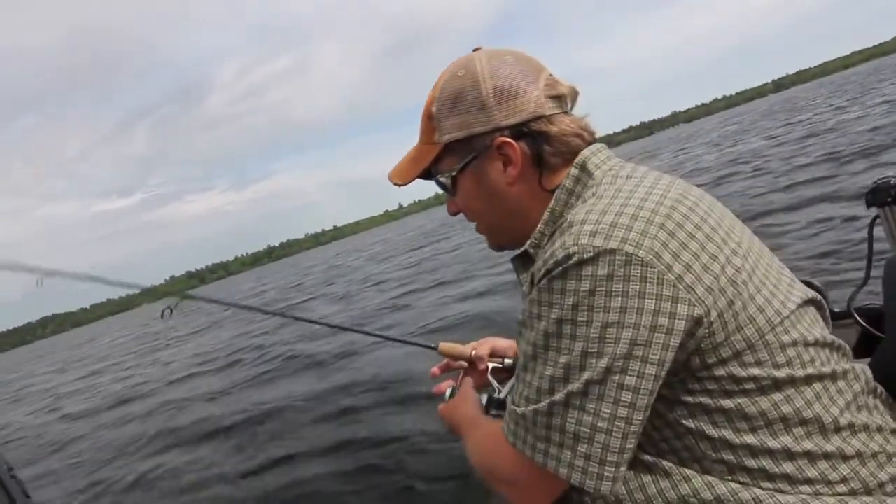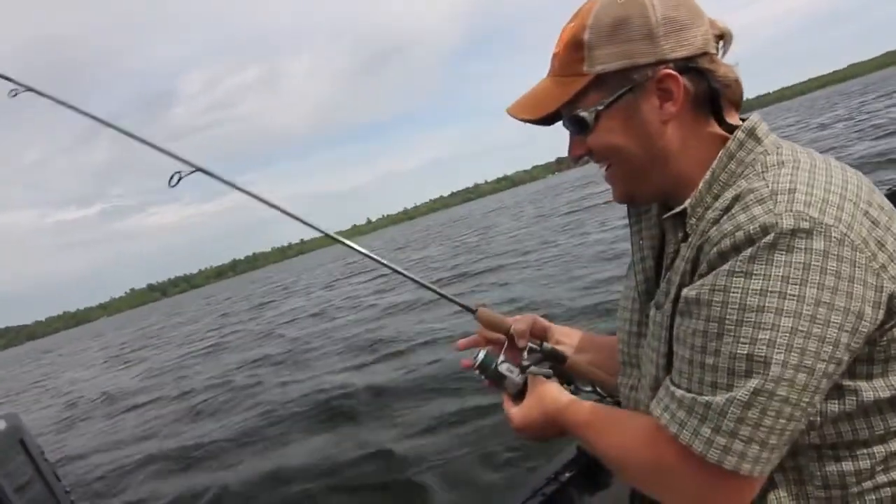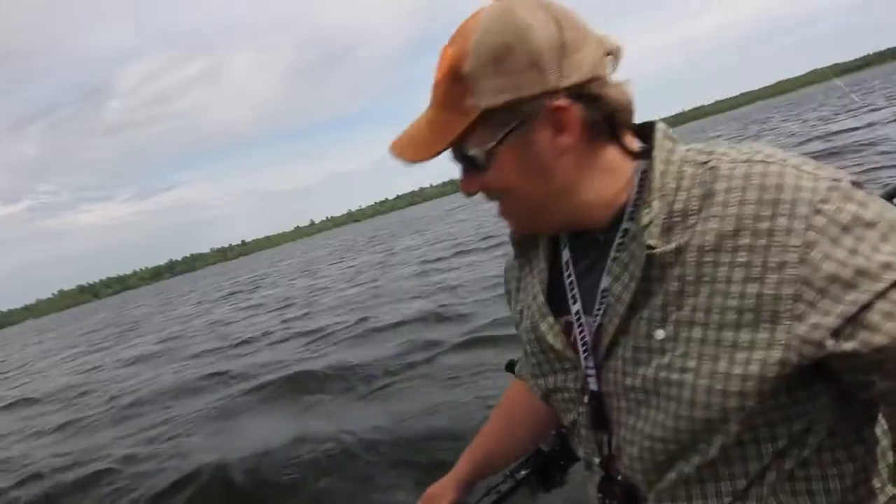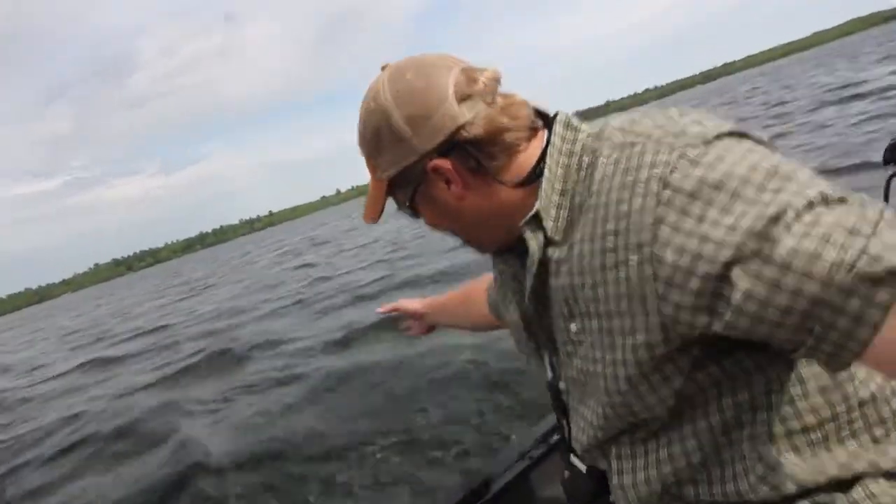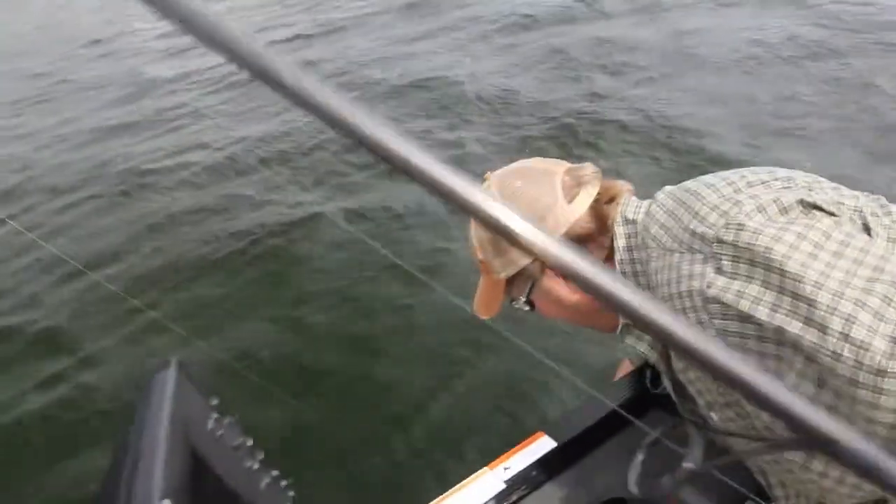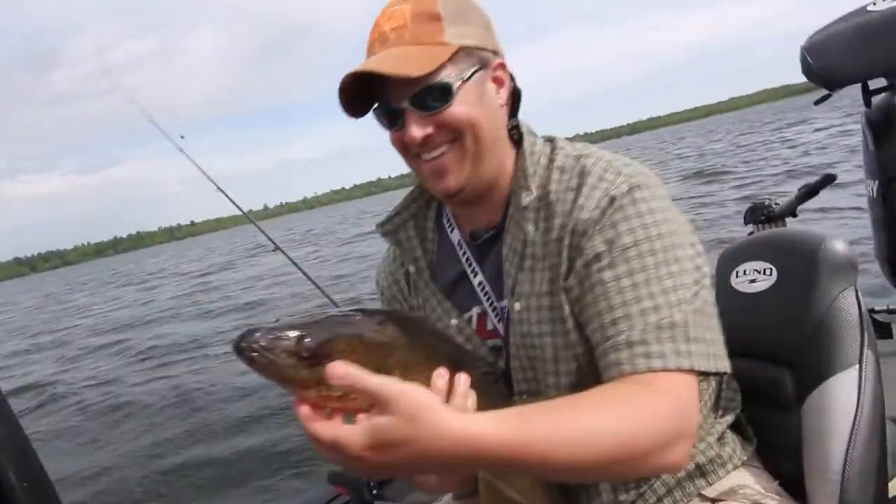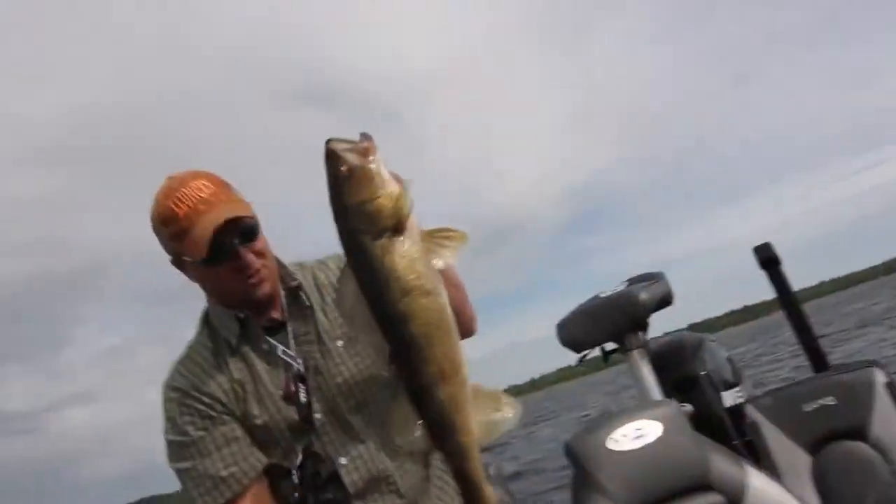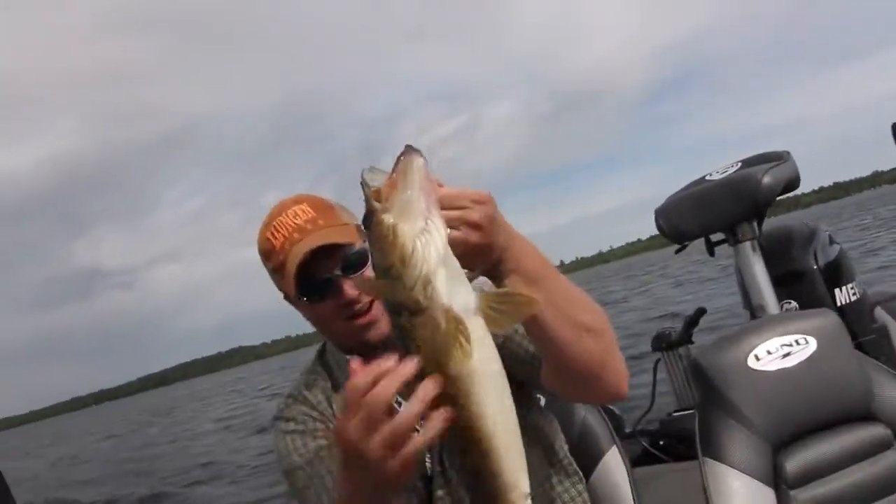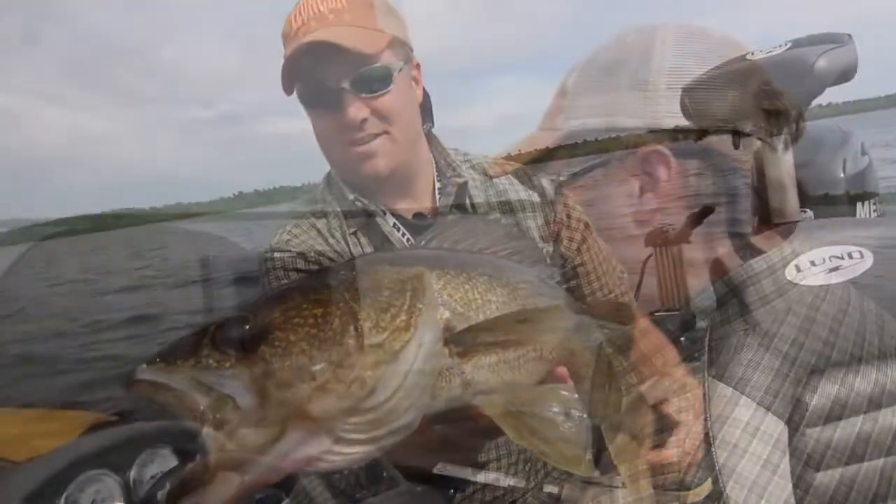And let's see what we got here. Oh, another nice walleye here. Oh, look at this guy. Oh, I'm just gonna hand land him if I can. Whoa. Oh, look at that one. Nice fish right there. Look at that walleye, huh? Look at that guy. Beautiful fish.